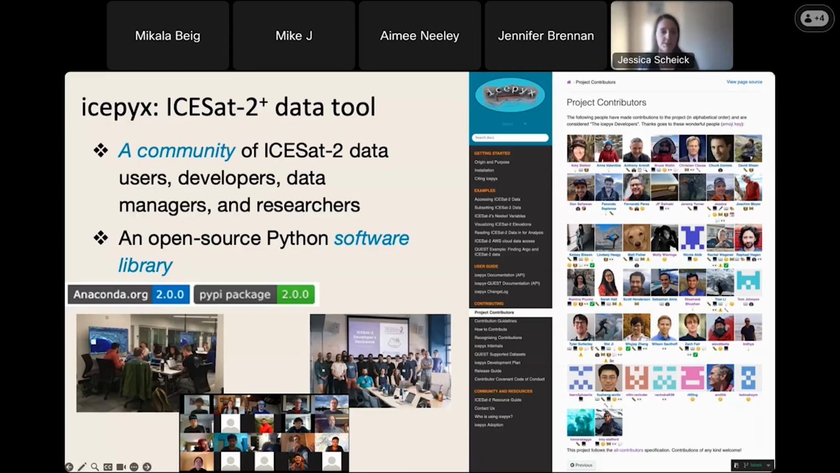But what is icepyx? icepyx is both a software library, written in Python, as well as a community. It's a community that includes ICESat-2 data managers, developers, users, researchers, all of you, all of us, many, many folks coming together to think about how we can build these tools and collaborate better to really scale our science and use cases.